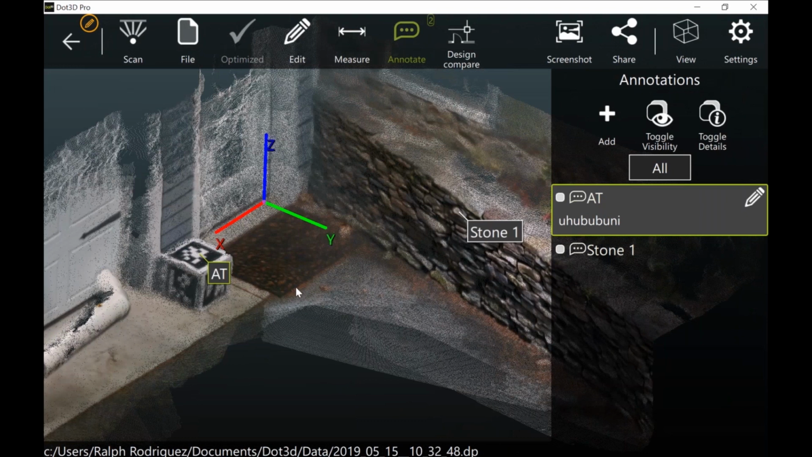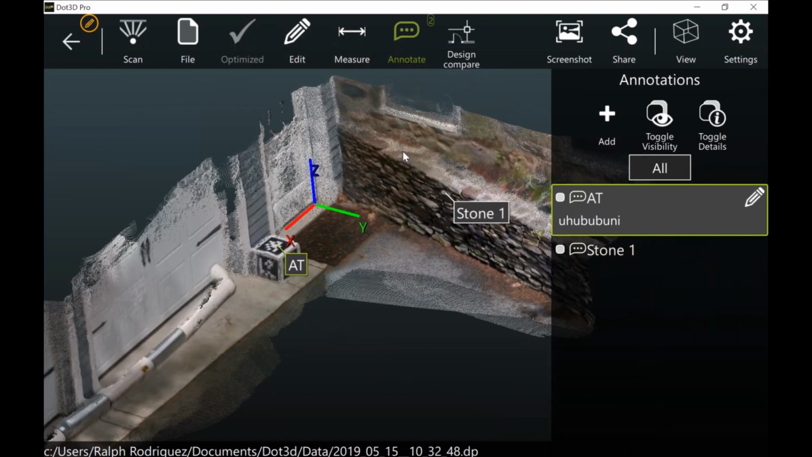Next, on the right here, we have the design compare functionality. So this is the exciting new capability to load a piece or a full CAD model and do an in-field registration and comparison of existing conditions to design conditions. We don't have a CAD model of the stone wall, unfortunately, but we have several videos out on our website on that functionality.